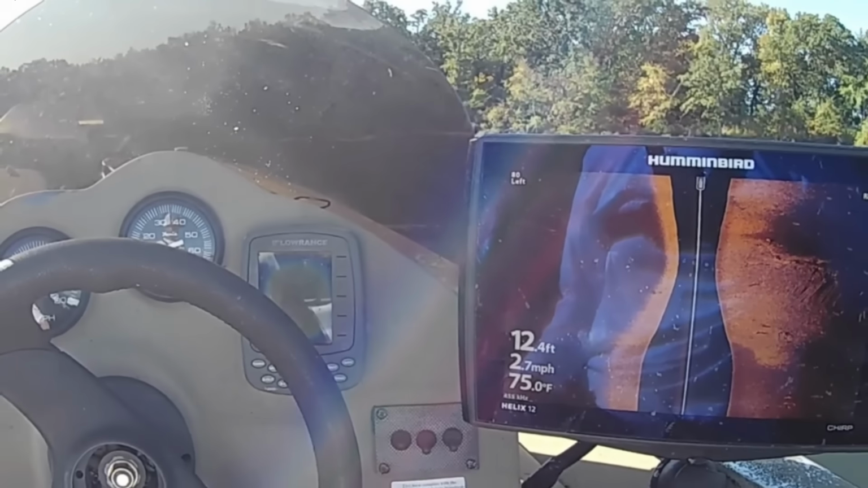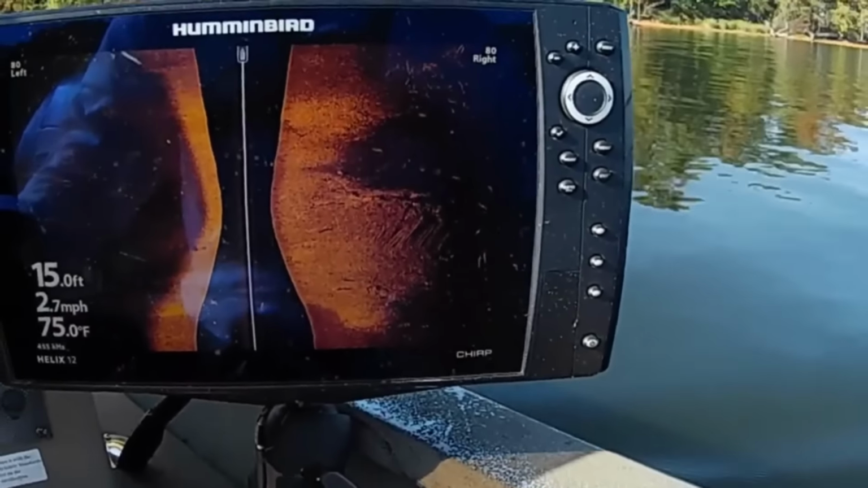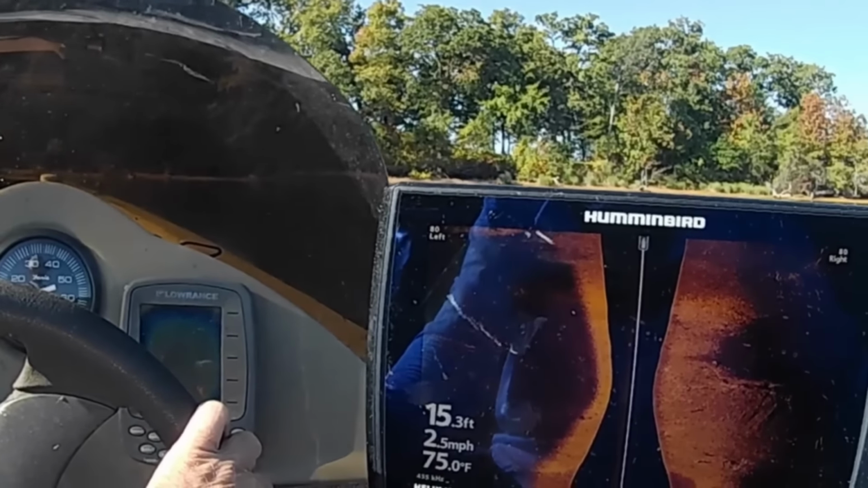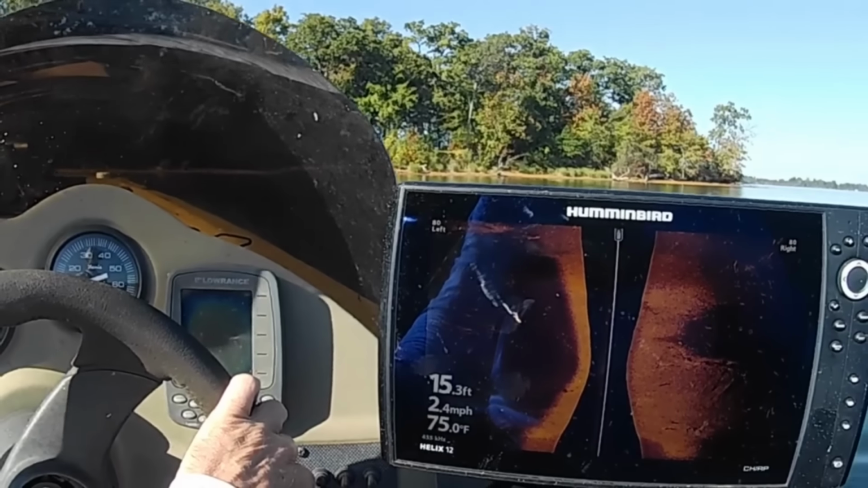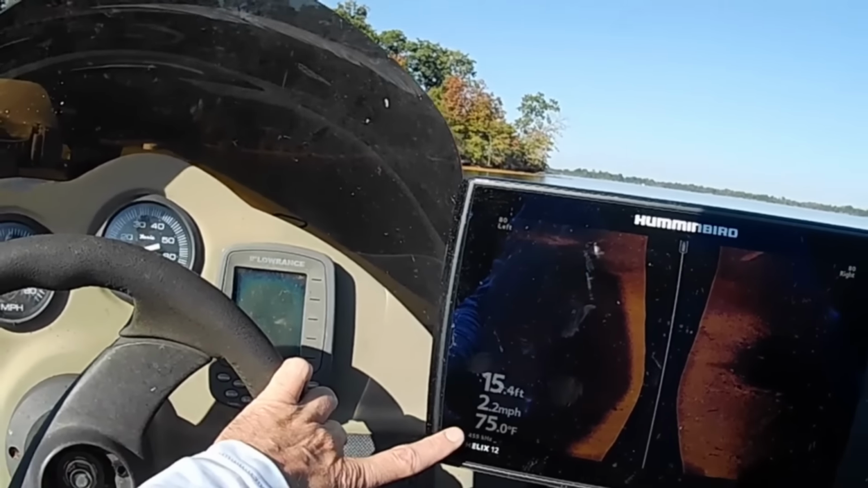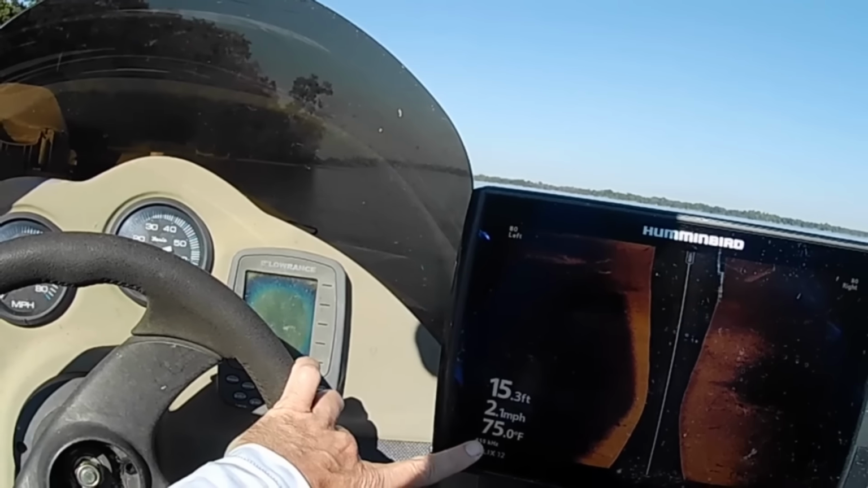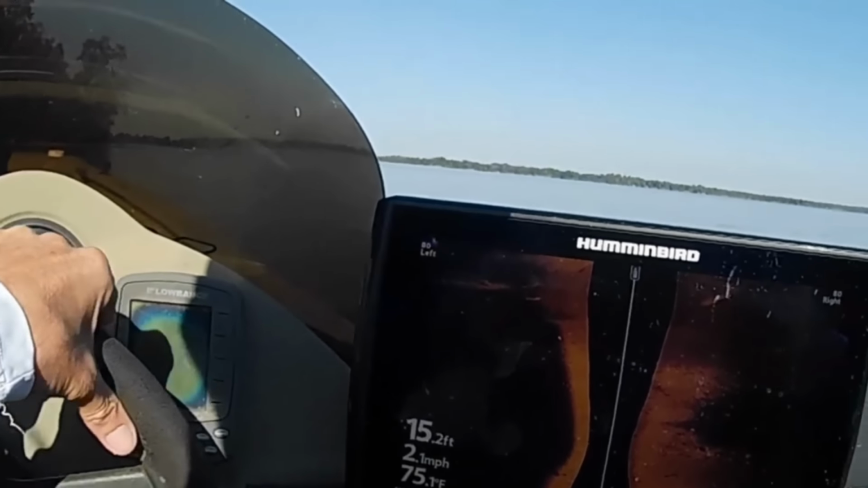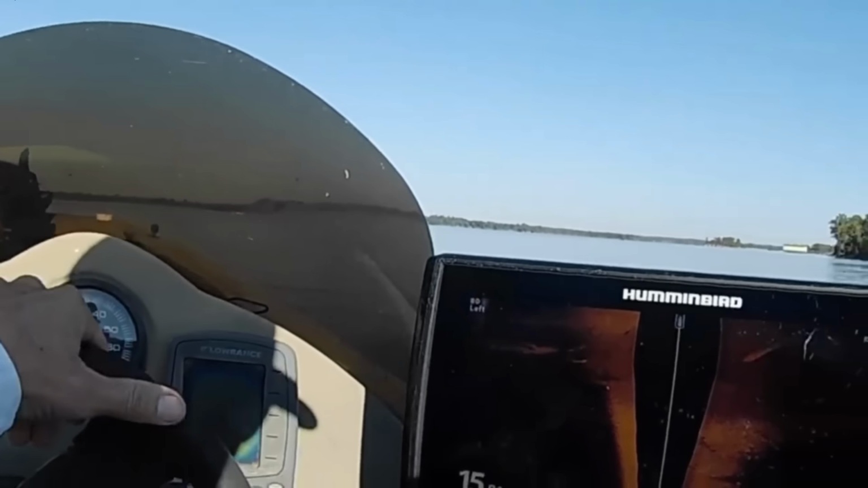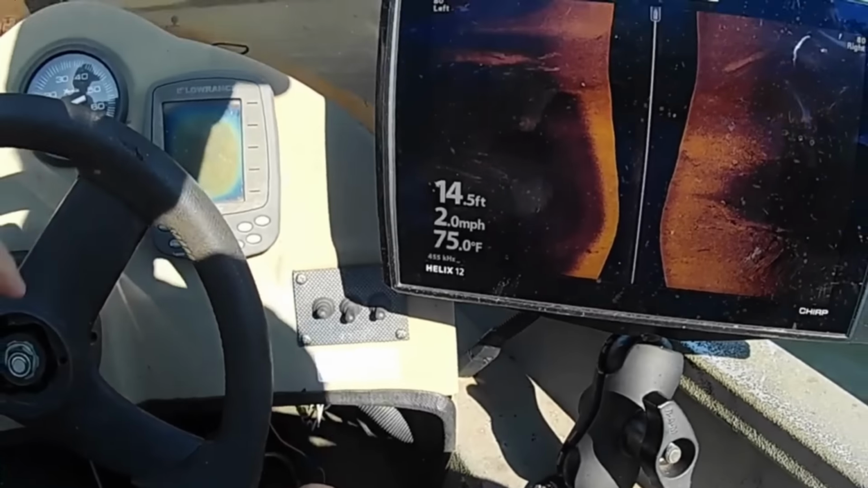Alright y'all, let me fill you in on today's conditions. I don't know exactly where the crappie are. I've got a general idea, but you can have a preconceived notion and things be different when you get out on the water. So what I do notice first is that the water temperature has dropped. It's 75 degrees. The last time I was out, it was in the mid to upper 80s. So that's going to have made them move for sure.